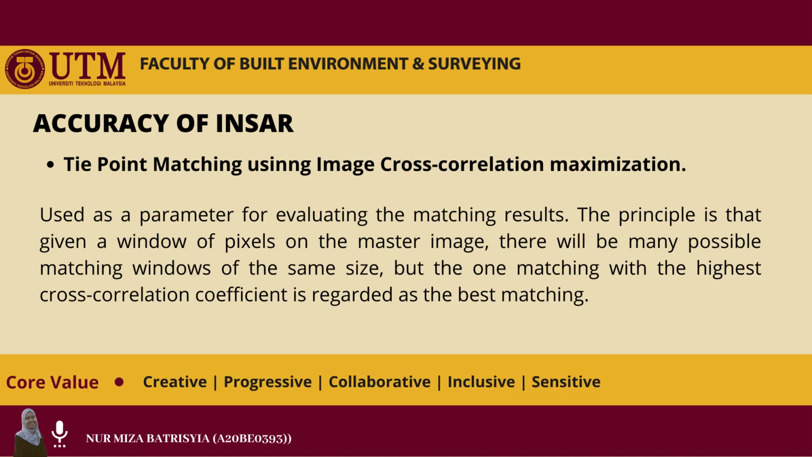The second method is image cross-correlation maximization. Image cross-correlation maximization is one of the methods that has been introduced to combat these issues. The cross-correlation coefficient is used as a parameter to evaluate the matching result. There will be many possible matching windows that have the same size. However, it will be graded as the best matching result if the matching images have the highest correlation coefficient. The central pixel of the two windows will be regarded as the collected corresponding point of the image.